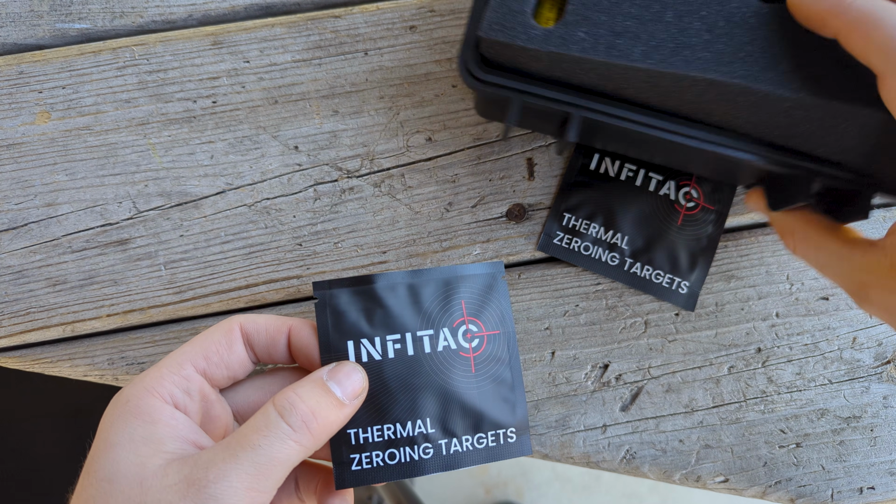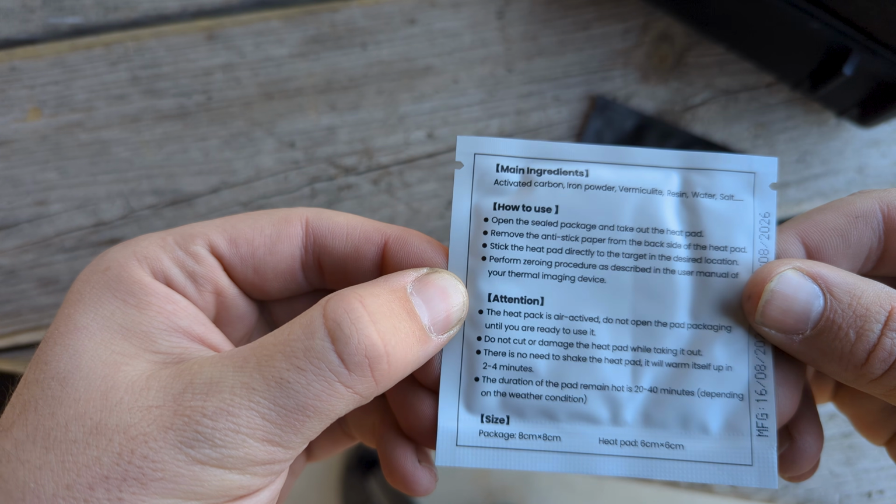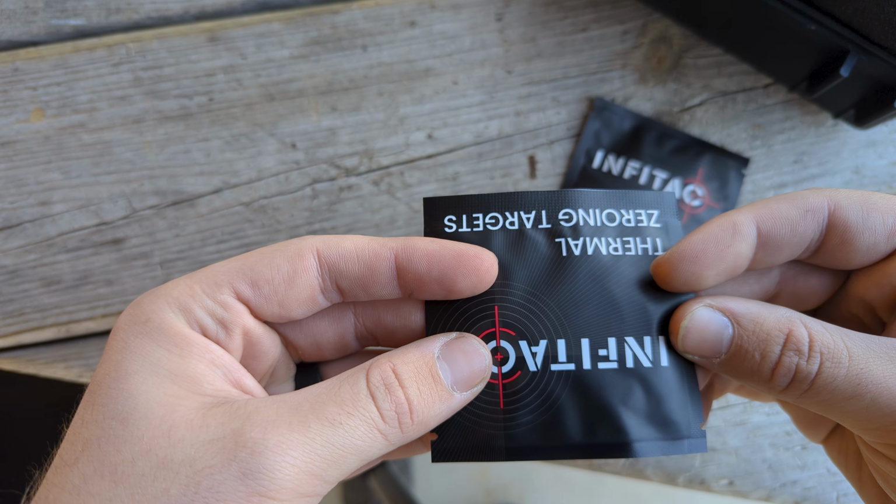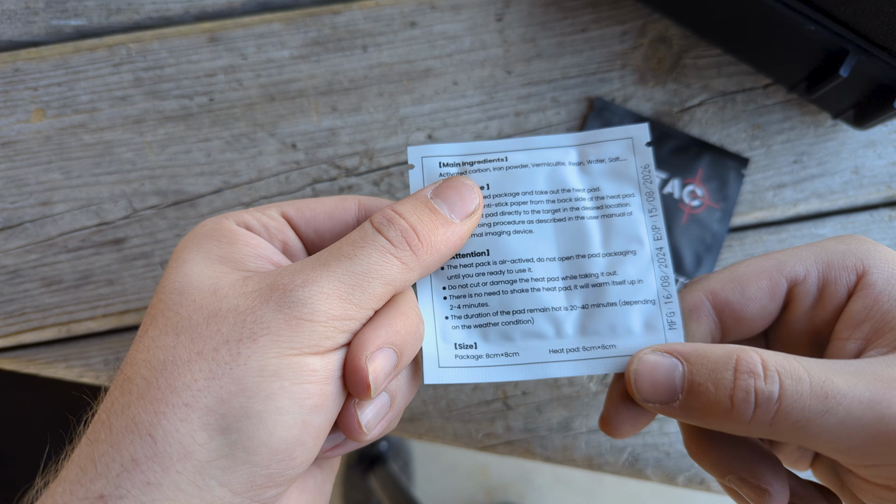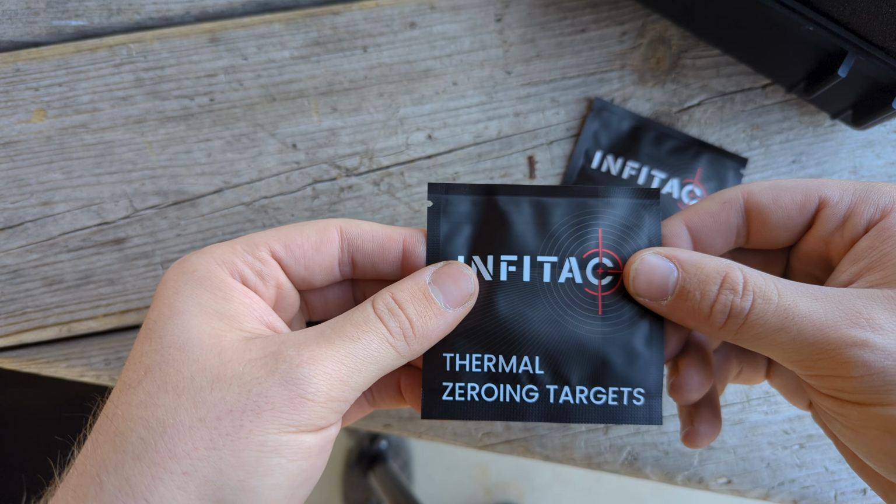In the bottom of the box, I have found 2 thermal zeroing targets. Ingredients: activated carbon, iron powder. This is just a hand warmer. This feels like a hand warmer. All right, so we're gonna shoot a hand warmer and zero off of this. 6 centimeters by 6 centimeters. Hopefully you don't want a zero more accurate than that.